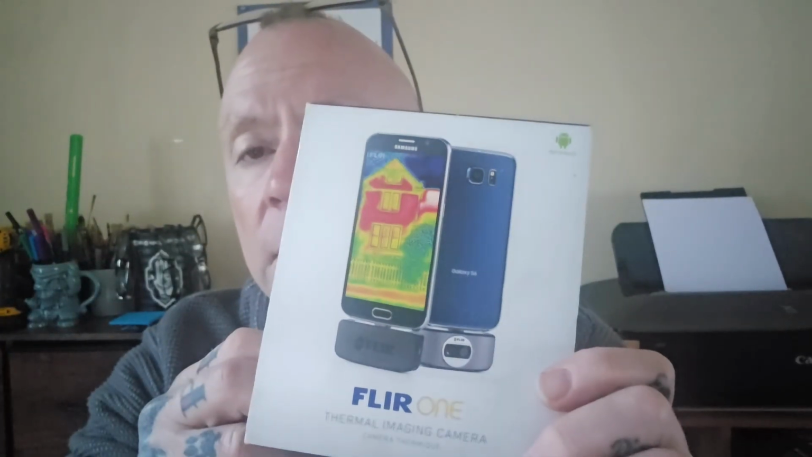So there are a few things over the years that I have tried, and a lot of them have worked. You have to start off basic because you don't have a lot of money and you want to try different products. So I started off with the Android FLIR. This little device attaches to my cell phone, and you download the app for it, and it does work pretty good.